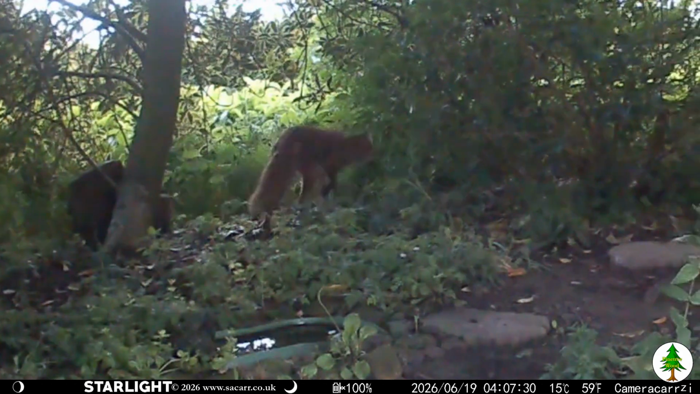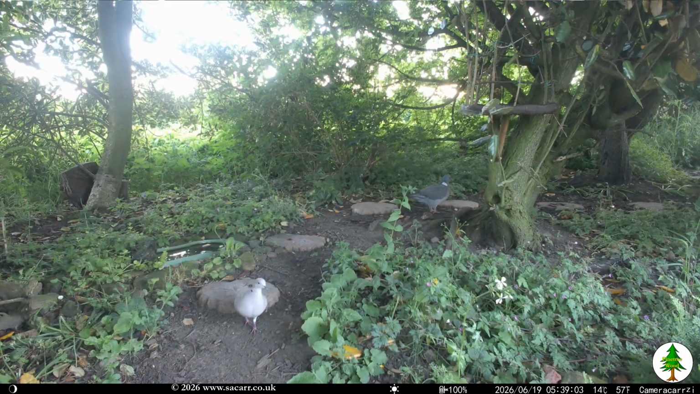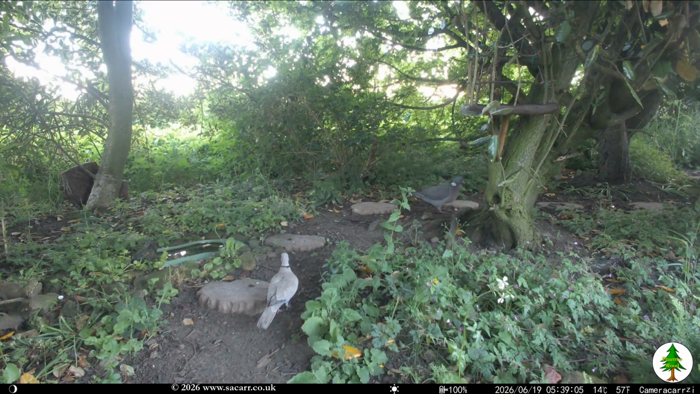At 4 a.m. on the 19th, Shady was seen in colour heading up the wood. Around 90 minutes later, a pigeon and dove were in the wood.